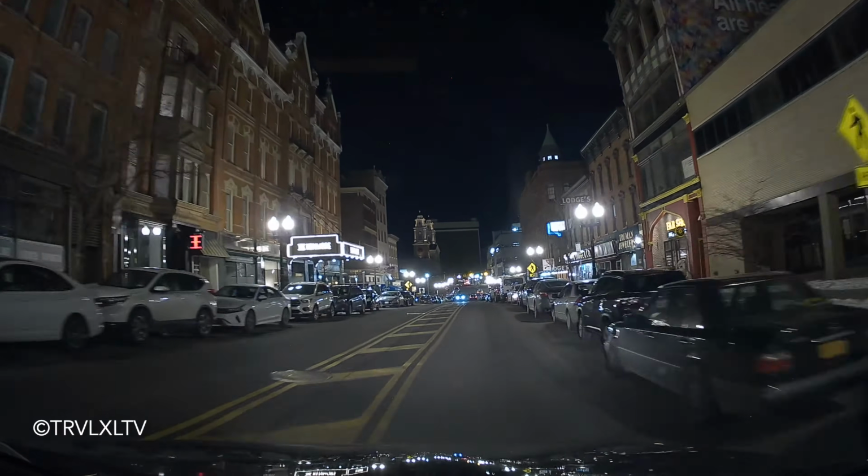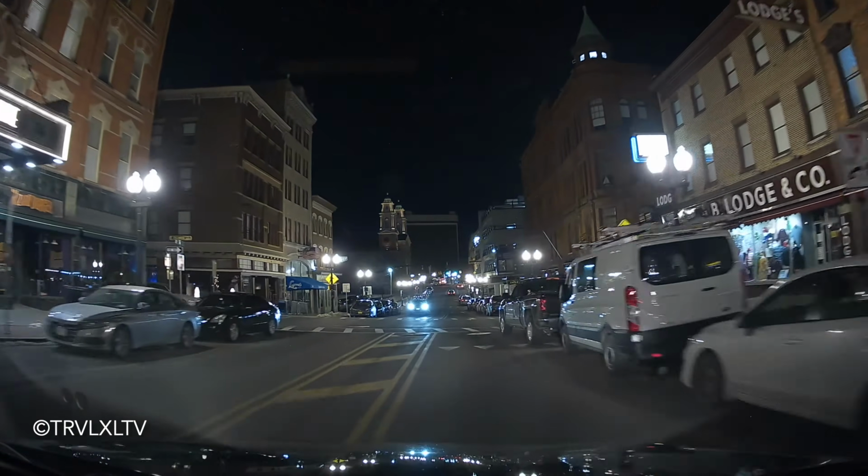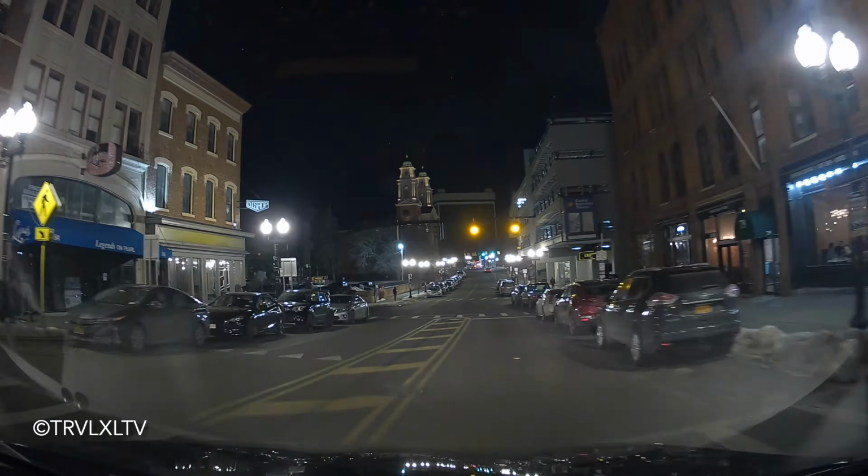All right, that's it for tonight. What do you guys think? You guys think this is beautiful at nighttime? I love the look of it. I love the buildings and things like that.